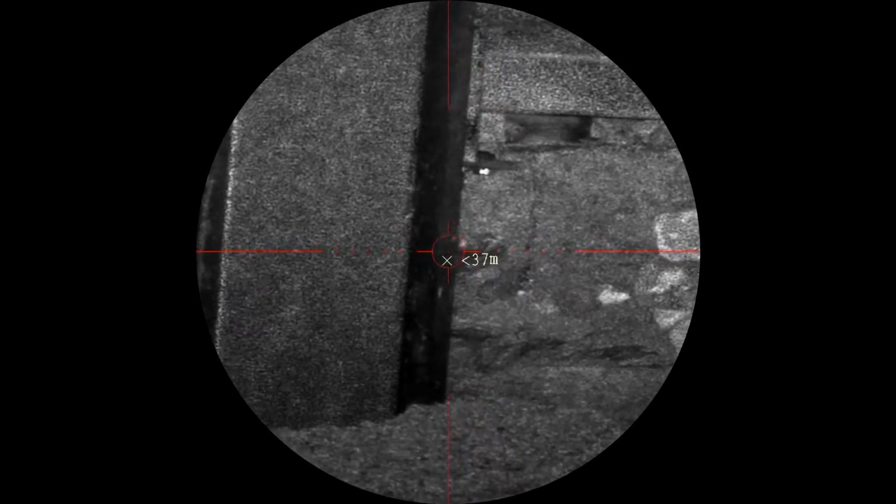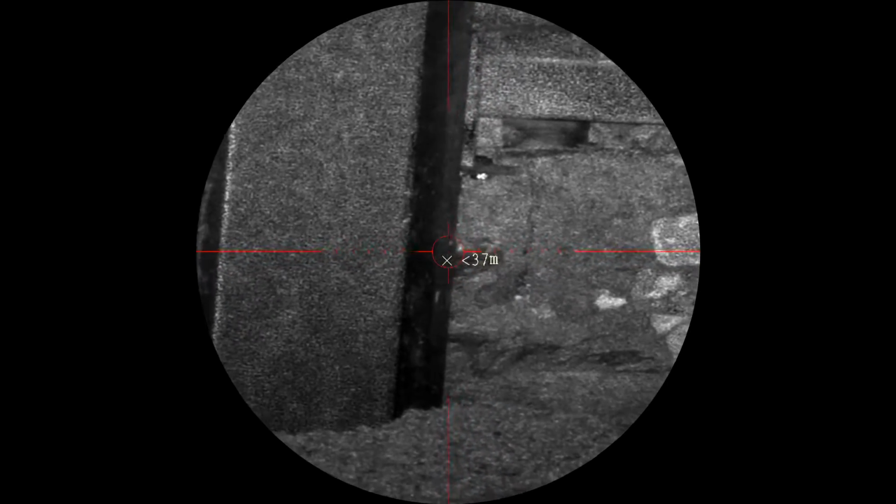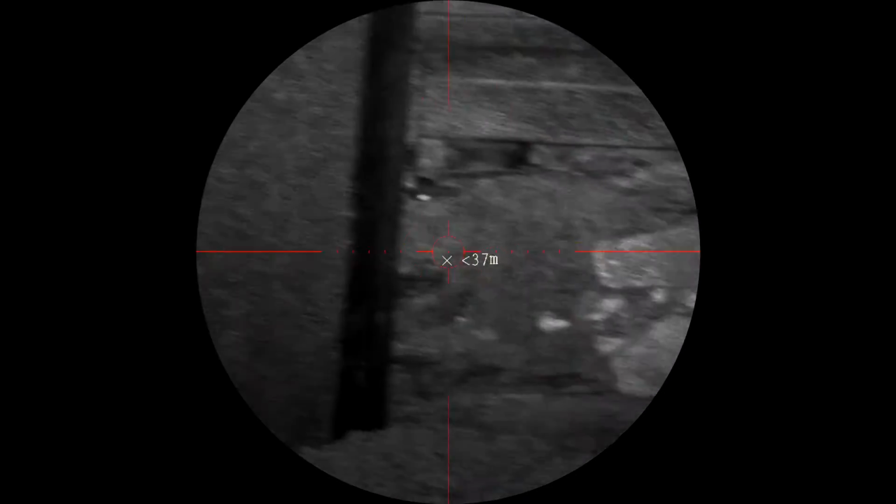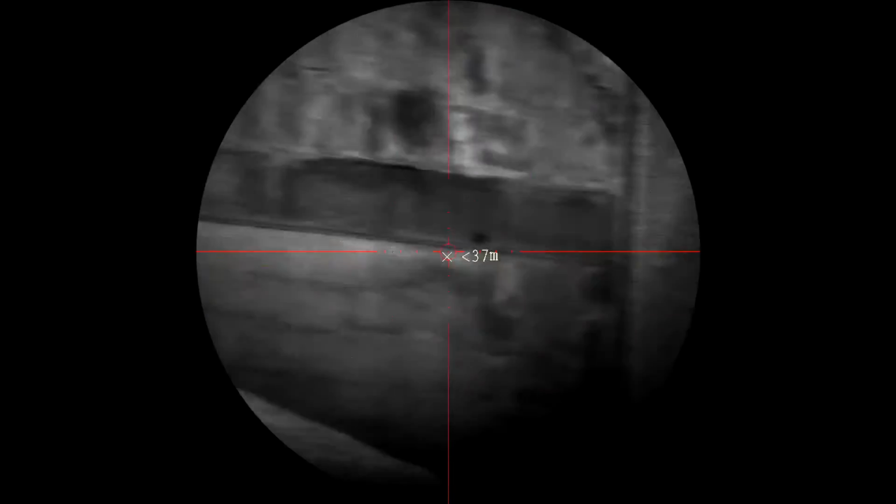I ranged it just in case, and at 37 meters, just above the LRF distance, here is what looks like a rat's eye reflecting back. It's not, it's actually some quartz or something in the stonework that's shining back, like a false positive.